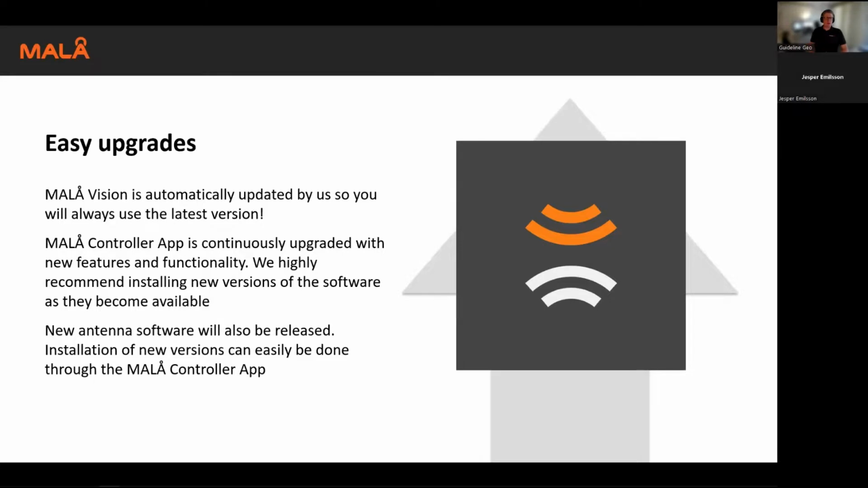We also release new antenna software from time to time, and the installation of these antenna software versions can also easily be done through the MALÅ Controller App.